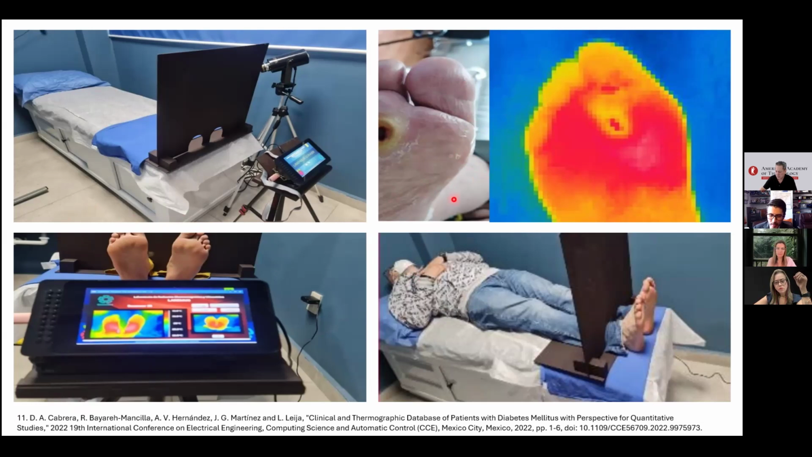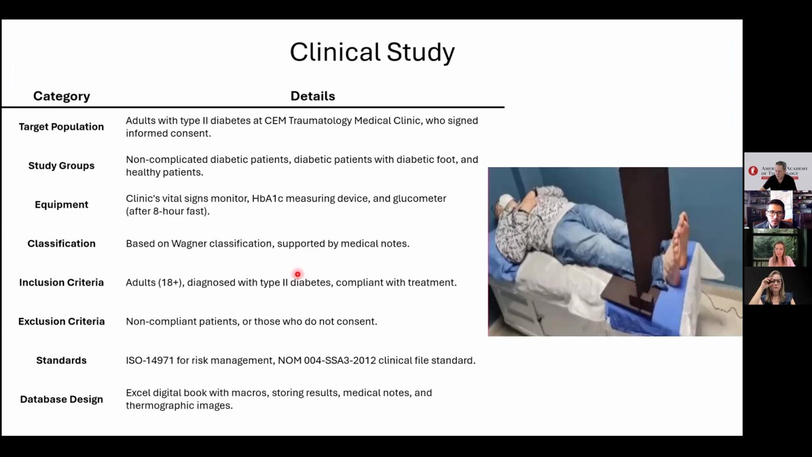At this moment of our research, we have only retrieved the data, and we are still working to condense all this information, not only images, but also information Cabrera retrieved about blood pressure, blood studies, gender, ages, etc., to create a database to find correlations not only with the thermographic images and data, but also with prevalence by age, gender, region, and the data that can be retrieved from blood studies.